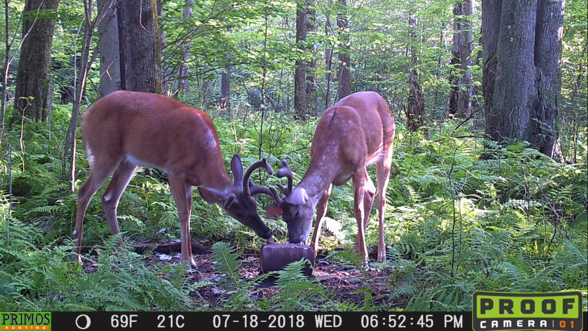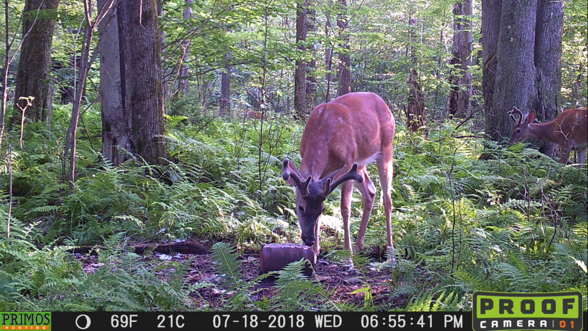Now we're into July, the middle of July, and starting to put on a lot of length, especially that 3-point, and the 8-point is starting to be more defined in the number of points he's going to have as well. There you can see that 8-point starting to widen out, and you can see the goofy 3-point in the background there by the tree on the right side.